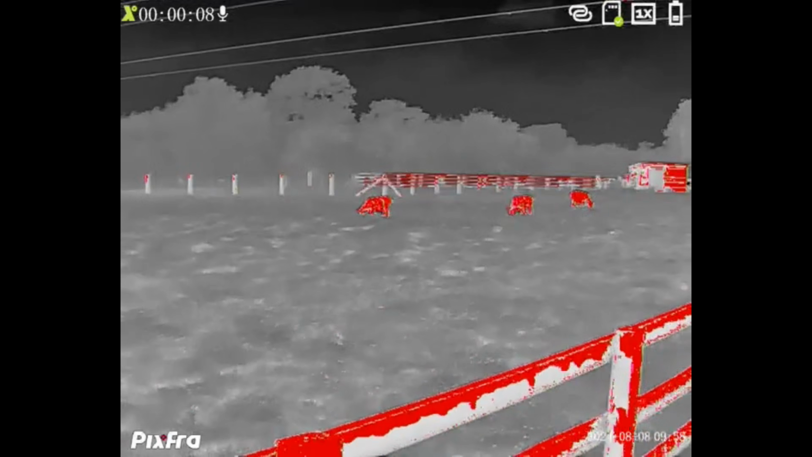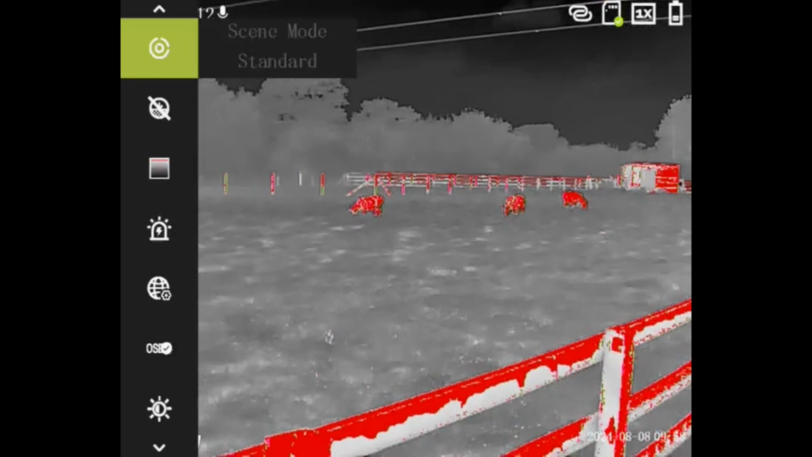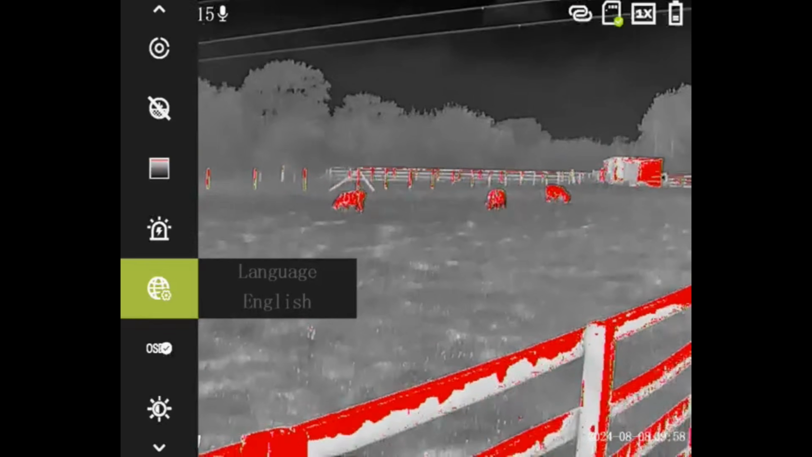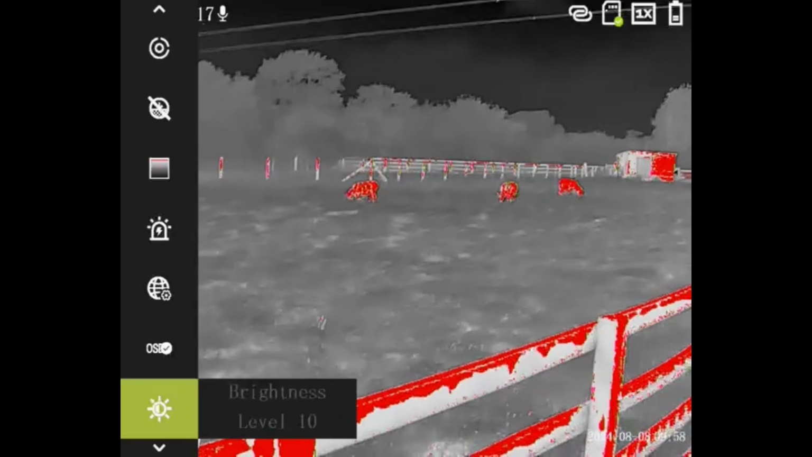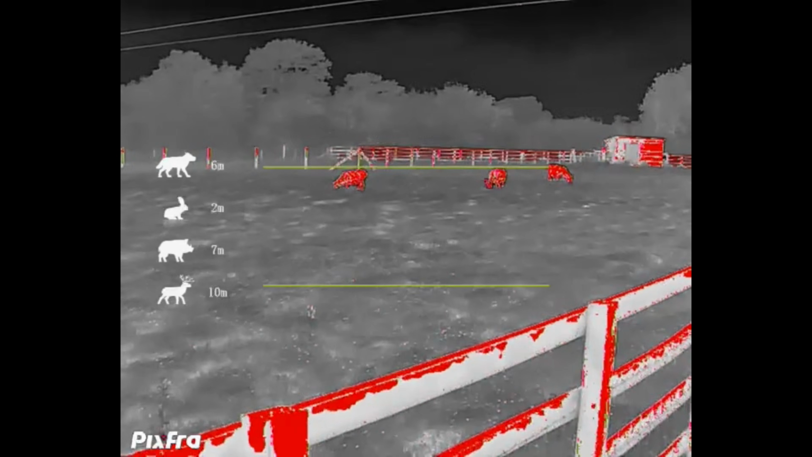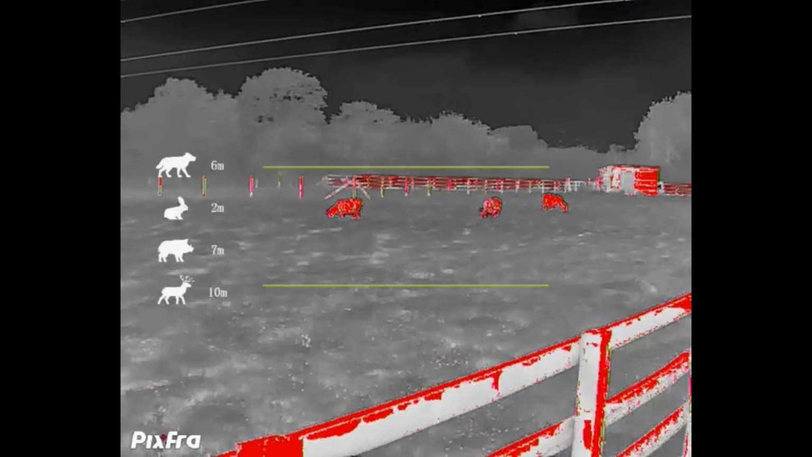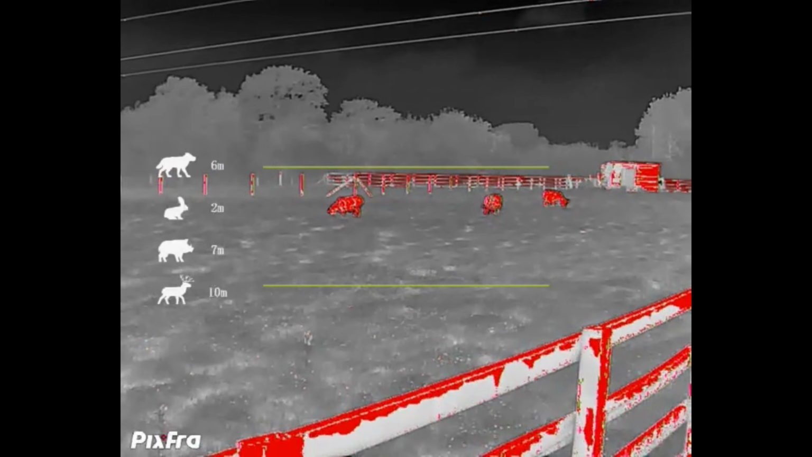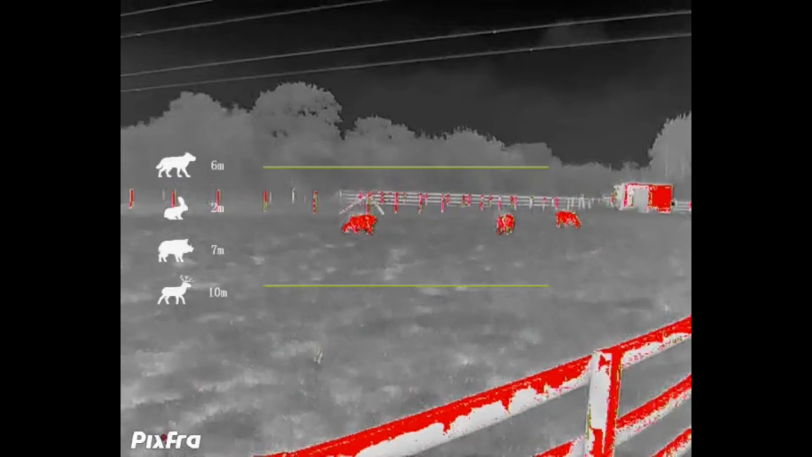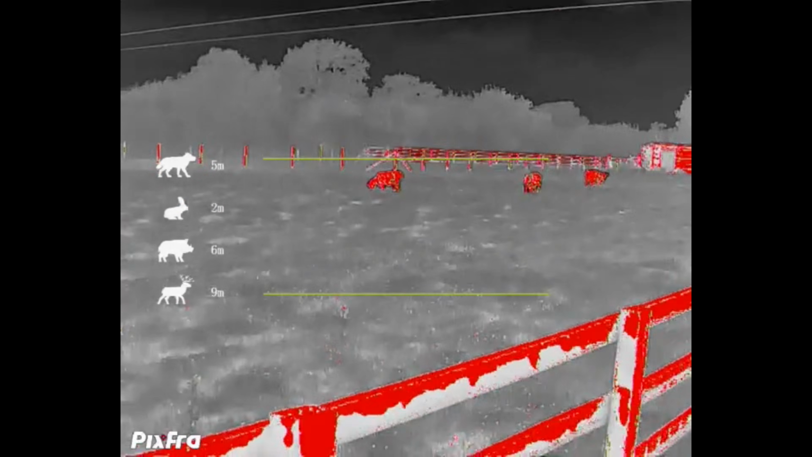Let's have a quick go at it. These sheep are about 30 meters away from me. So you go into the menu, and using the buttons on each side of the menu button, you scroll down and you come to this symbol. And you press the menu button to select it. You get these 4 symbols on the left hand side and 2 green lines. Now, using the 2 buttons on the other side of the menu button, you can change the width of those green lines.